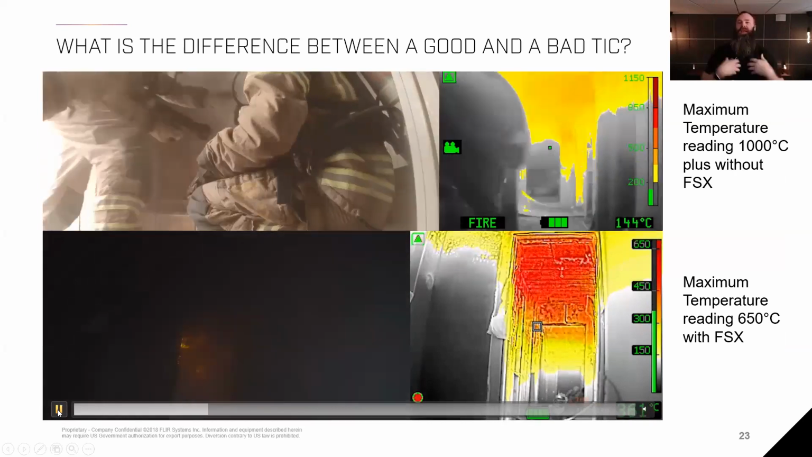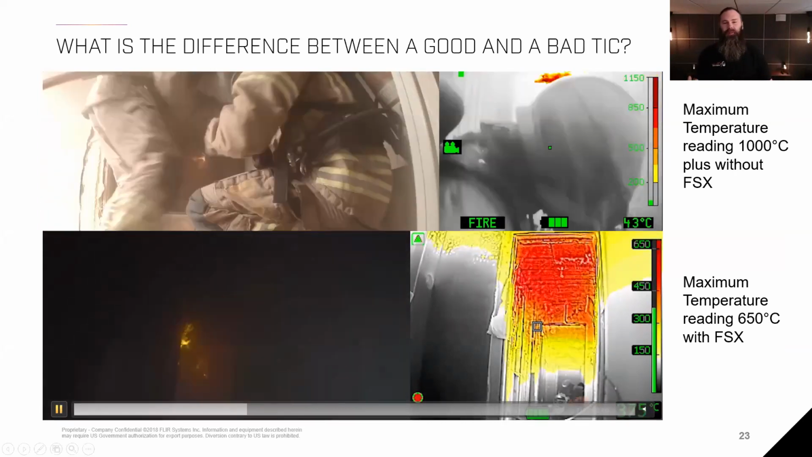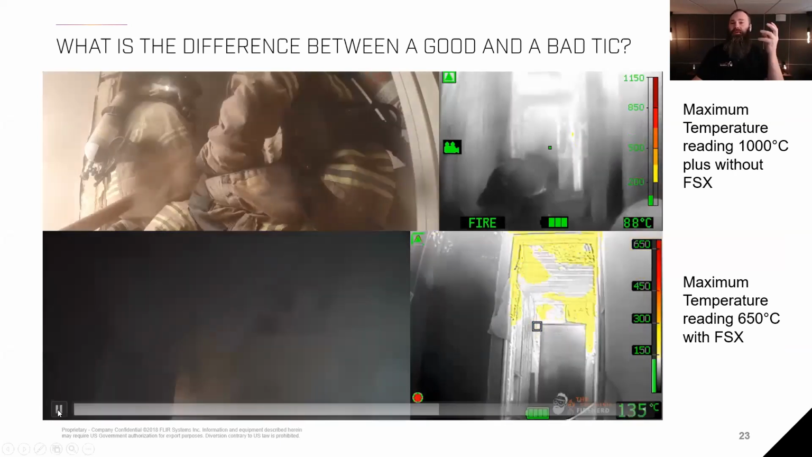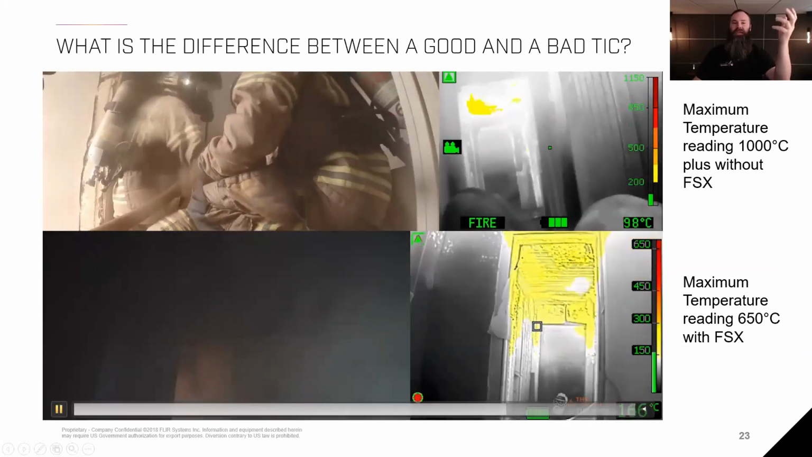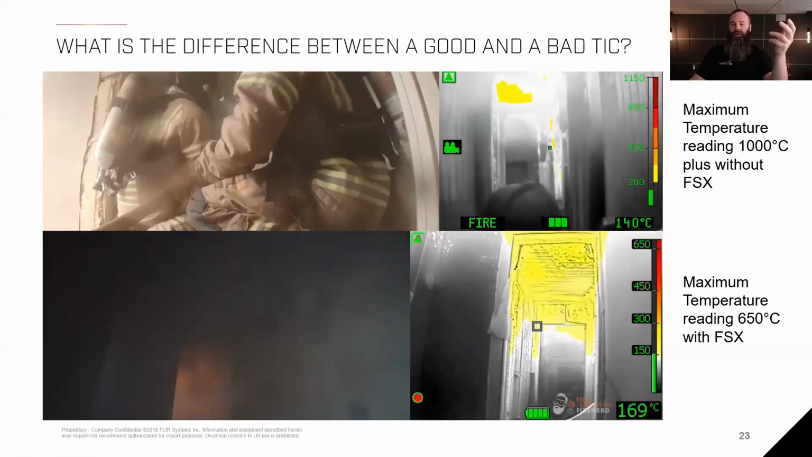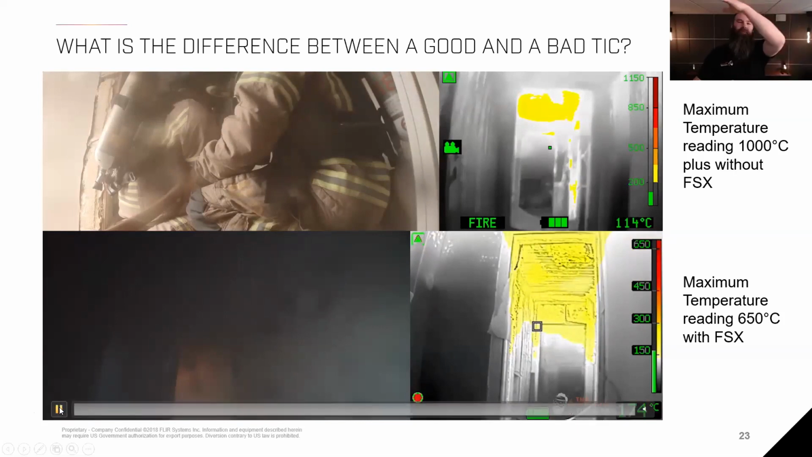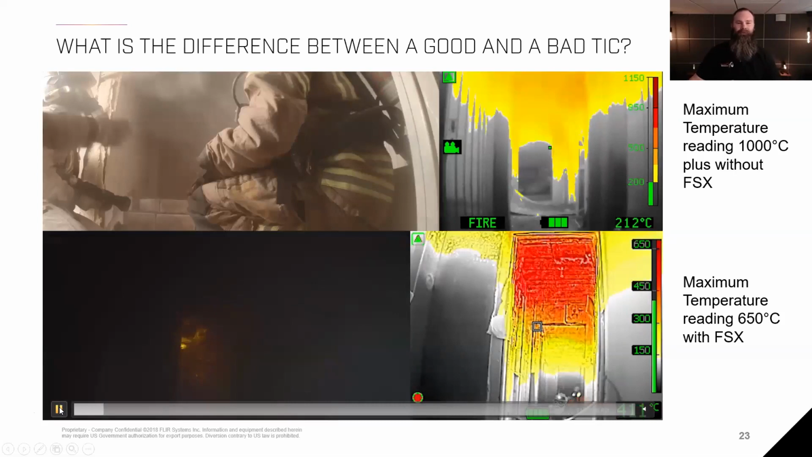From an educator standpoint, we can see a massive difference in image quality. Basically, what am I actually seeing in that ceiling in that hallway? As an educator, that's invaluable for me to see what happens if I put a stream there, and how the flow is moving in the ceiling.